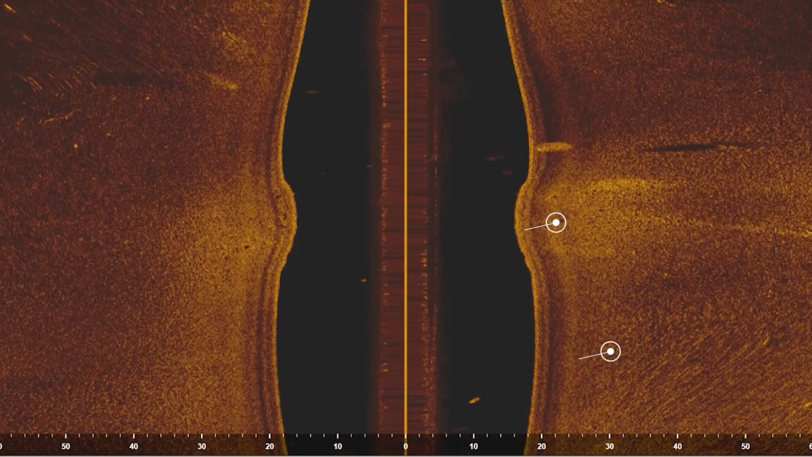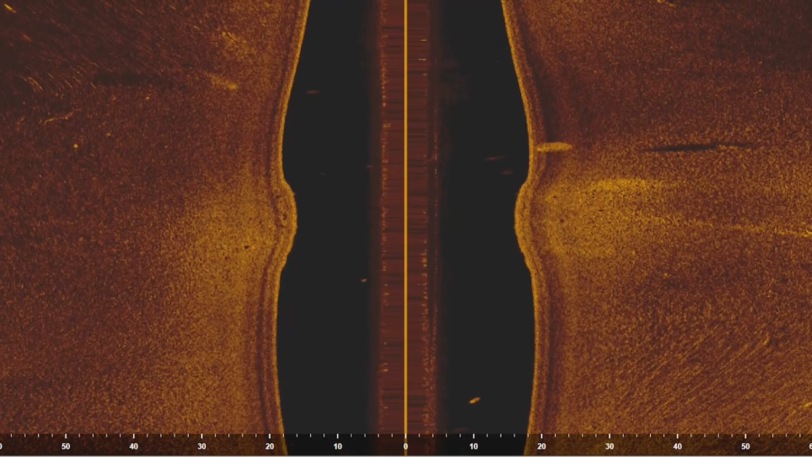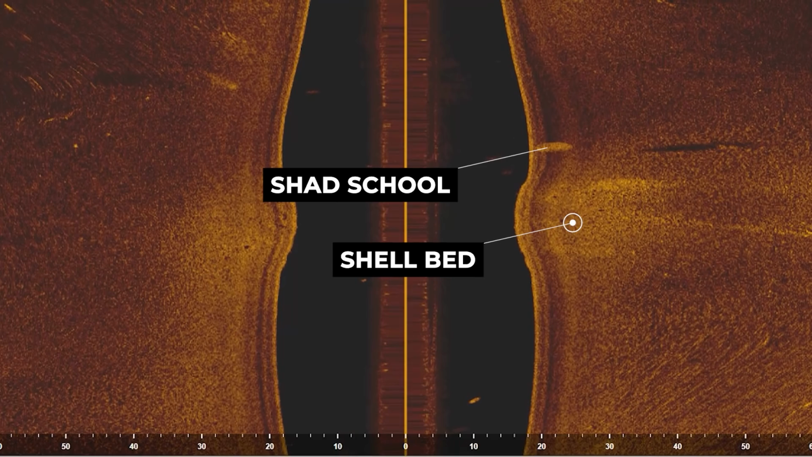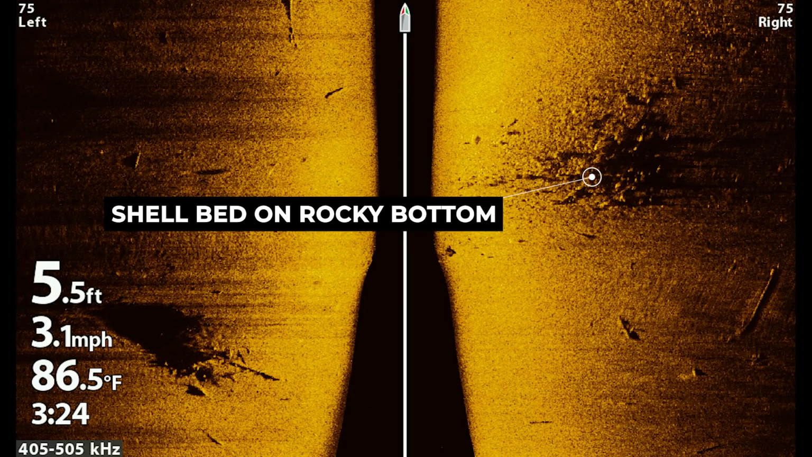Therefore, when shells wash up on a shallow flat that is made of silt or mud or sand, usually those shells are going to have a stronger return, creating a brighter spot on the screen. This makes it relatively easy to find shell beds if your lake is very silty or muddy. However, shell beds are not always going to wash up onto soft bottom areas with mud or sand. Sometimes the shells will actually wash up onto rocky bottoms. This makes them a lot more difficult to identify with a fish finder.